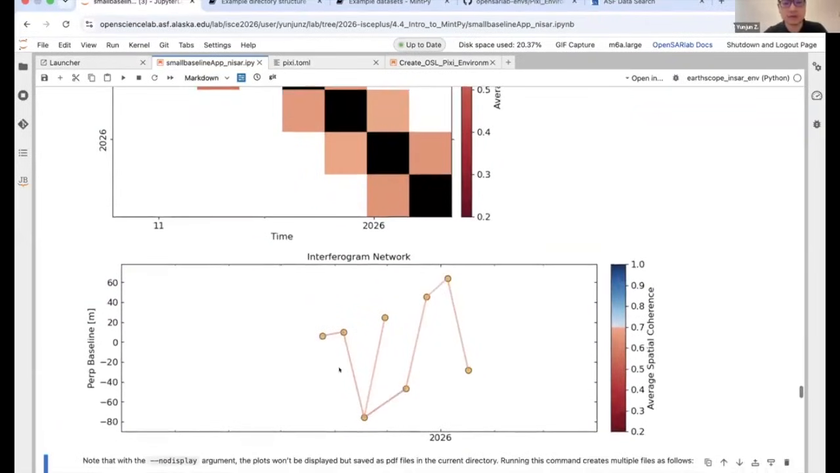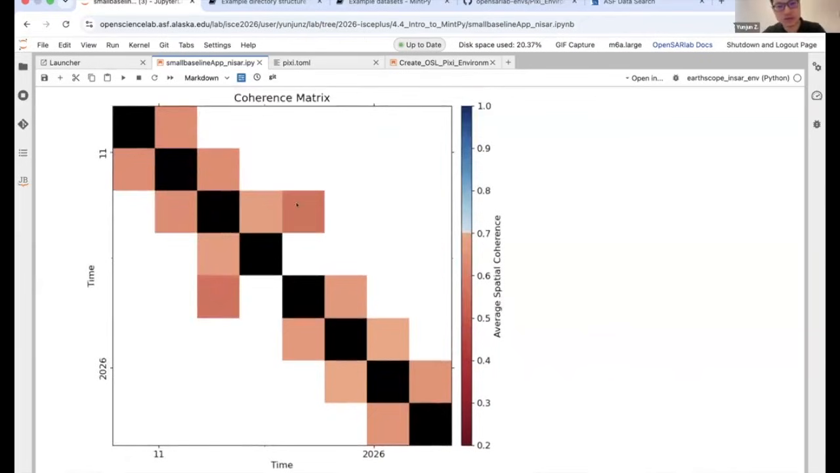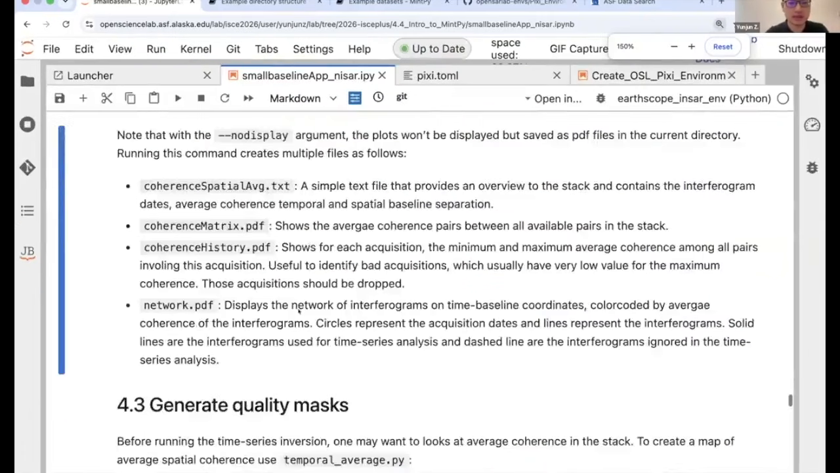In here, the color of each spot represents one SAR image, and each line represents one interferogram, and the color of the lines represents the average spatial coherence of that single interferogram. So you can see ours, even though it shows relatively low, in the red, they're actually in the upper part, around 0.6 or 0.7. And all this information is saved in a TXT file.